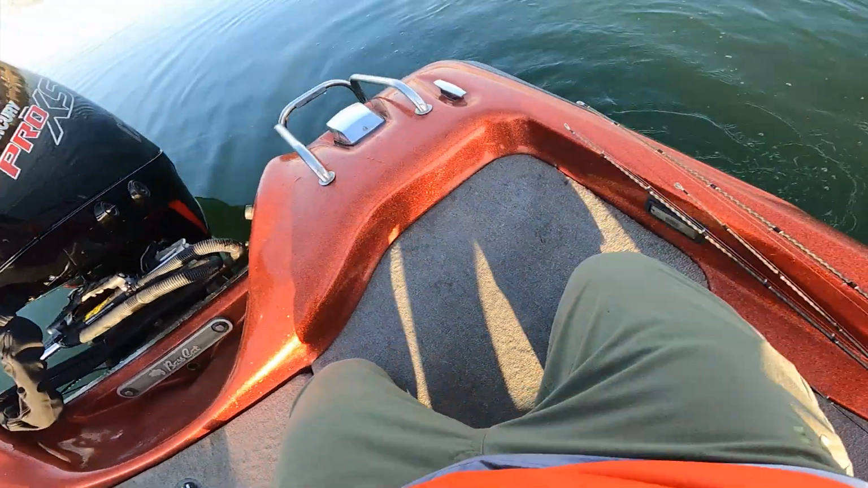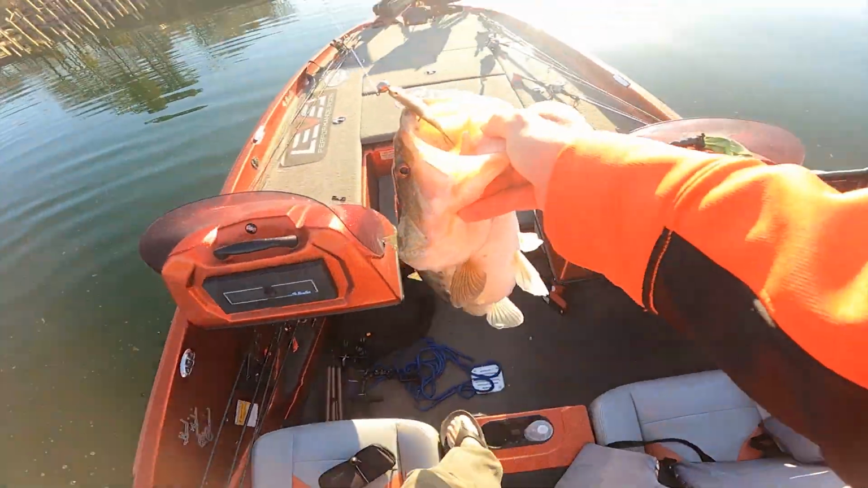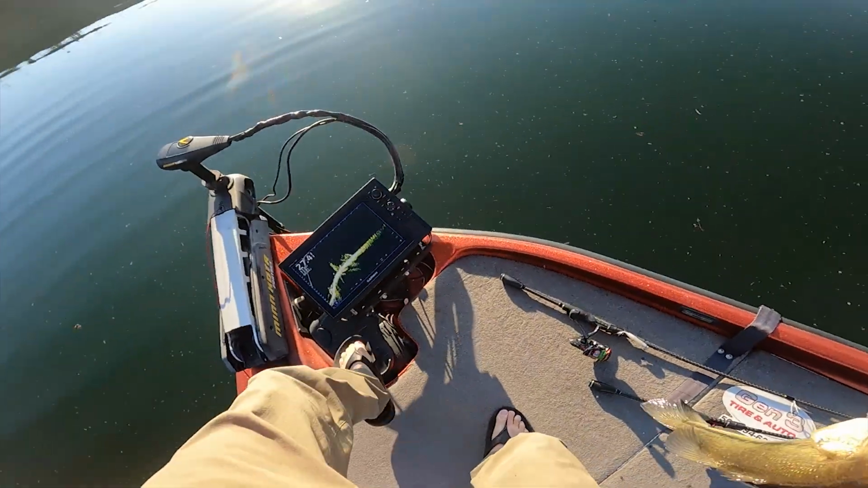Come here, Bubba. Come here. I'm gonna let you go. Thick old pre-spawner. Back up, back up, back up.